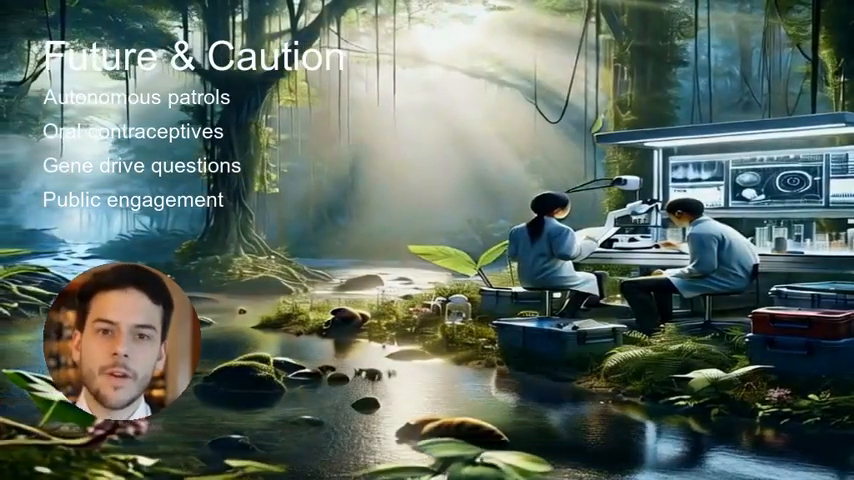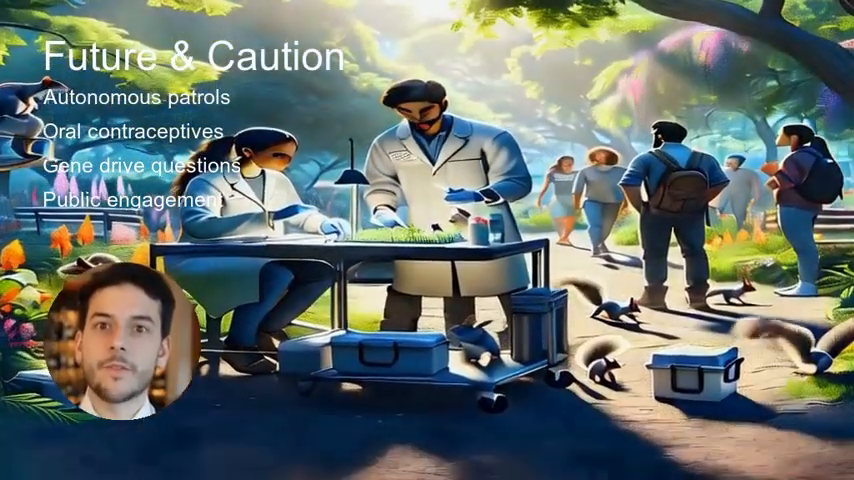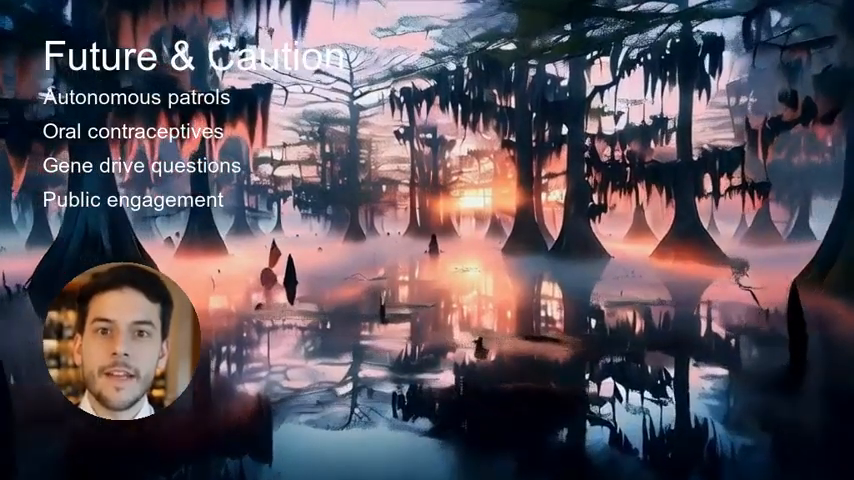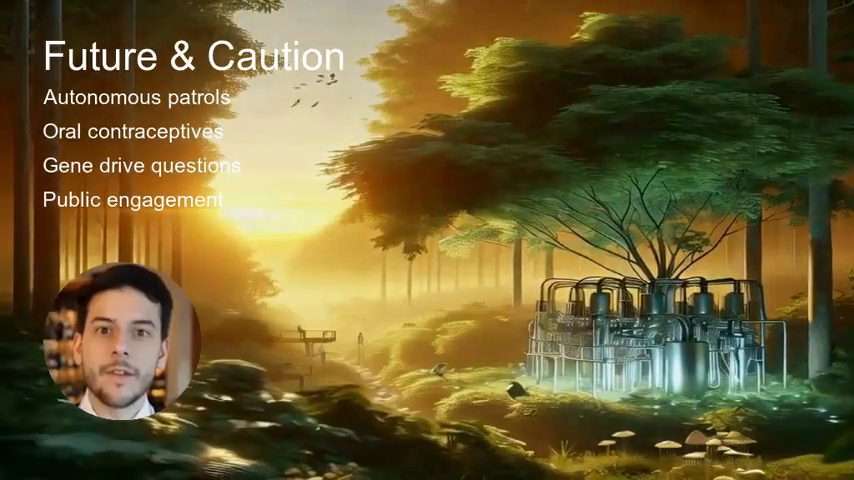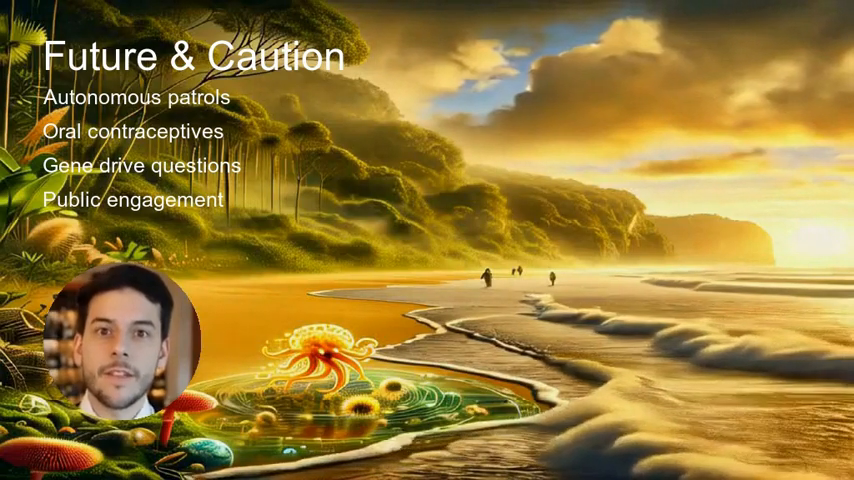Non-lethal methods will also mature. Researchers working on oral contraceptives for gray squirrels hope to humanely control populations without culling. Genetic biologists are testing gene drives in the lab, editing species to reduce their fertility. These tools could someday eliminate pests without killing them directly, but they raise profound ethical and ecological questions.